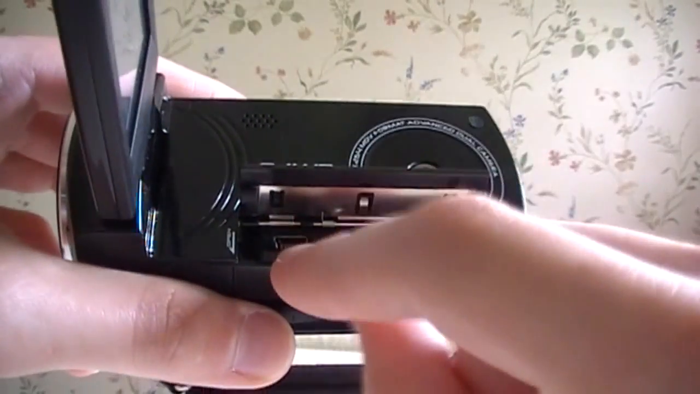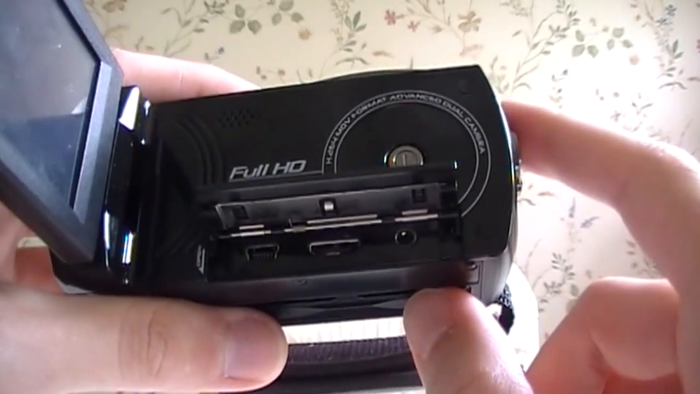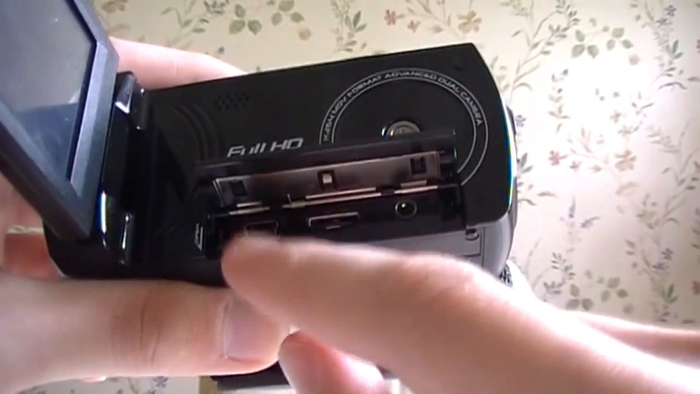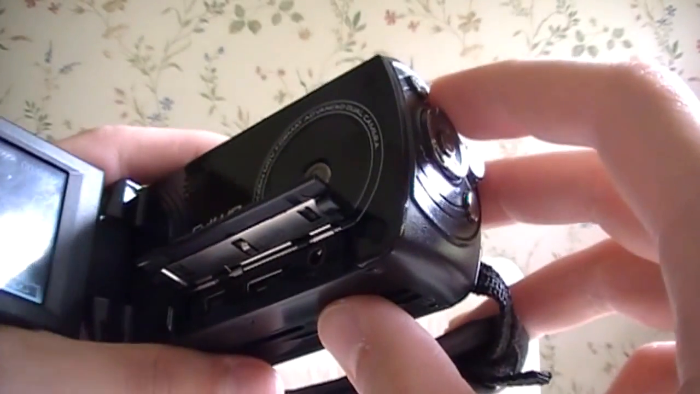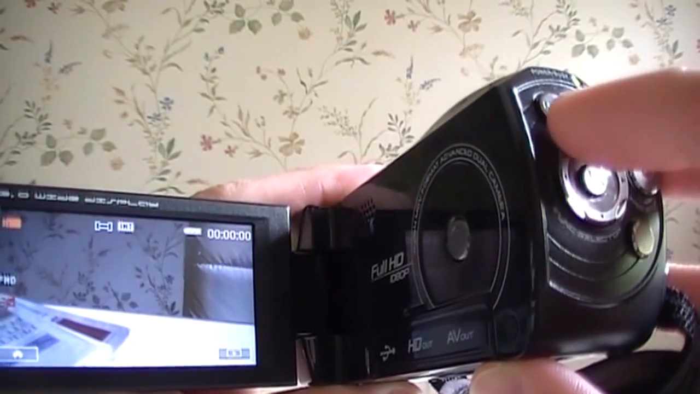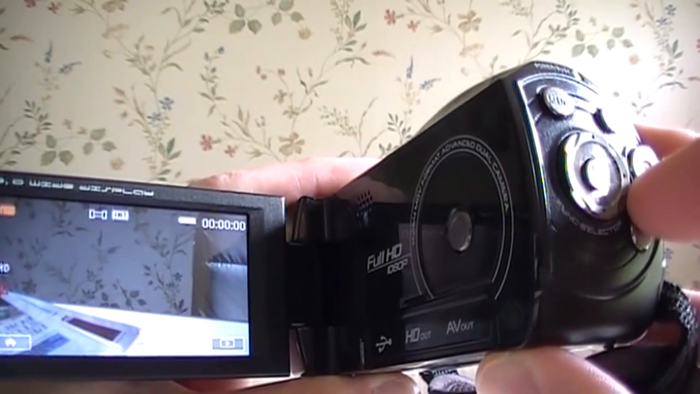You can also power the camera through the USB port here, but I found that you cannot turn on the infrared LED while recording. It'll say that the battery is low and it'll shut off. But when powered by USB, you can turn on the infrared LED before you start recording, and then it'll work just fine. And the way you turn on the infrared mode is you hit up on the D-pad and you hit up again to turn it back to normal mode.